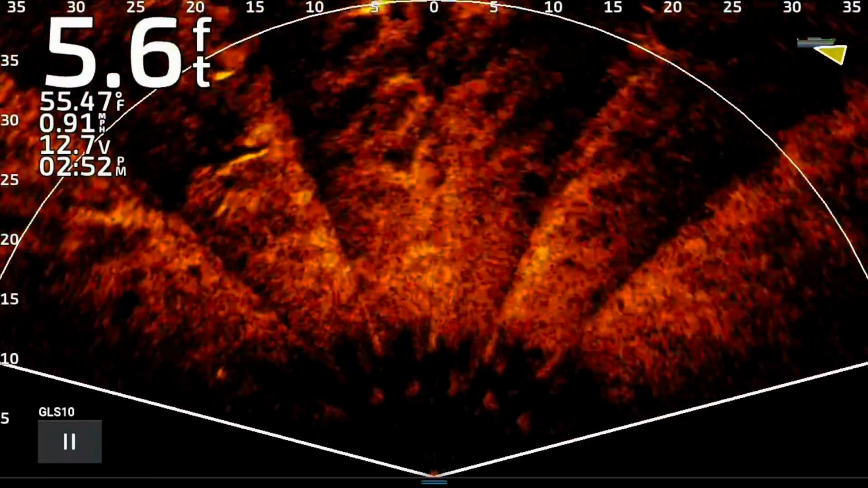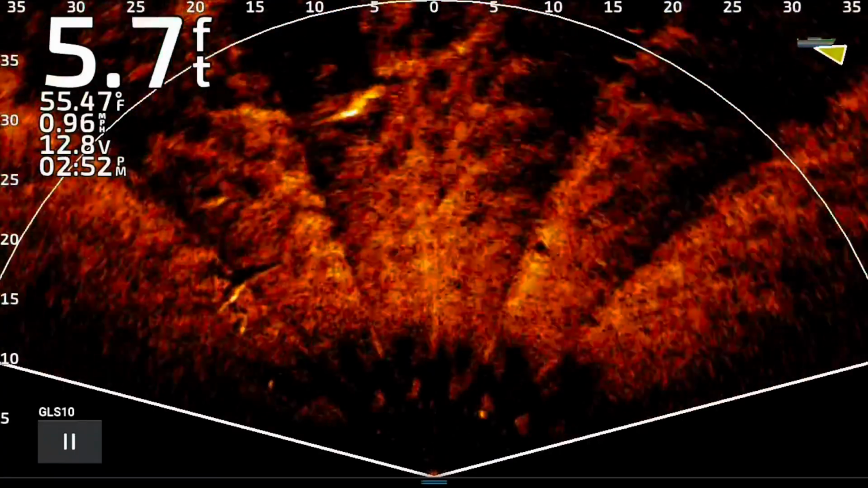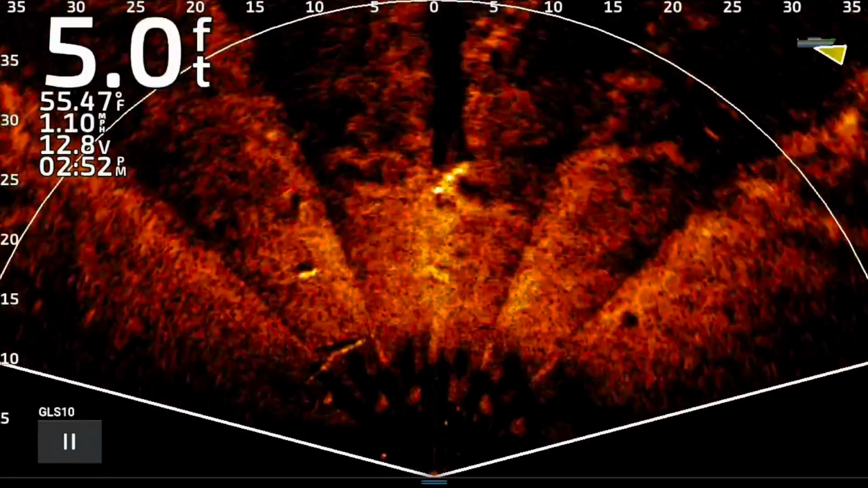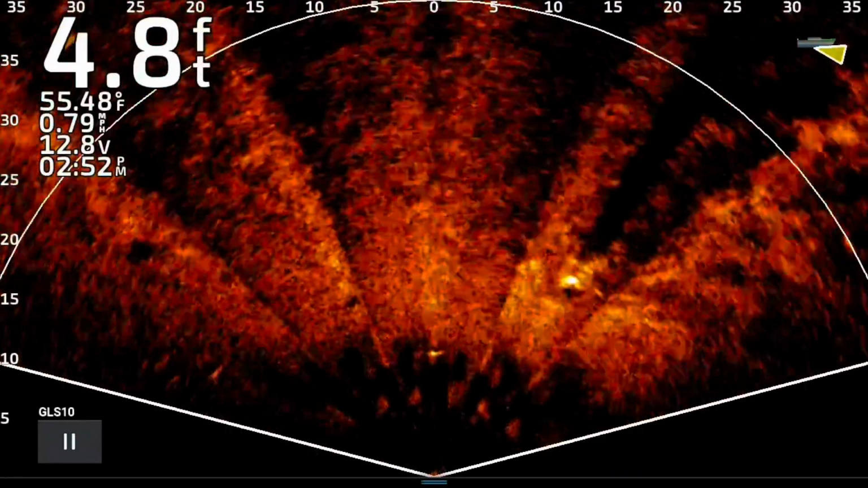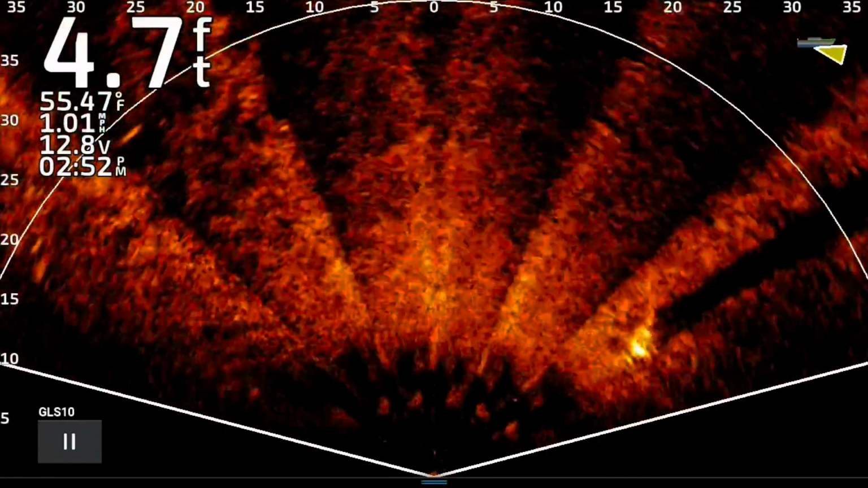Let's see what we got. What else we got coming up here? And you can really see the wave action in the water. Notice those wavy lines. That's actually wave action, and there's a big fish on the bottom right there. I hope we get a little bit further in, and coming to the end right here.